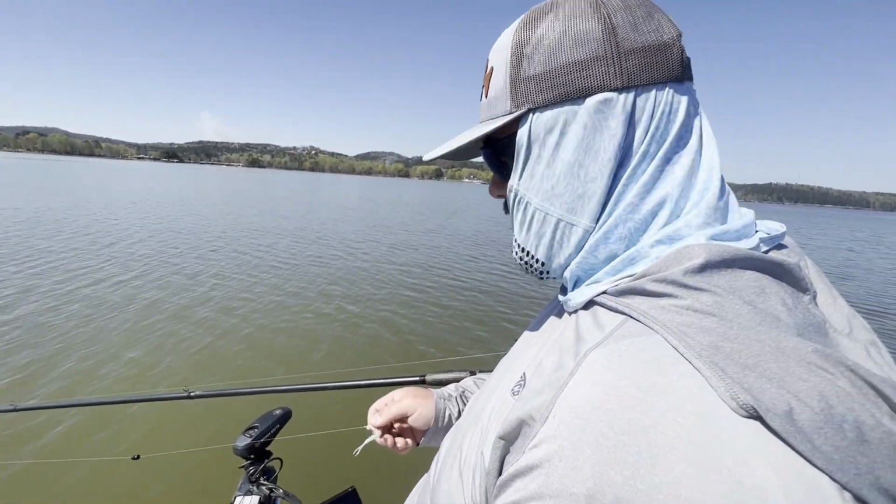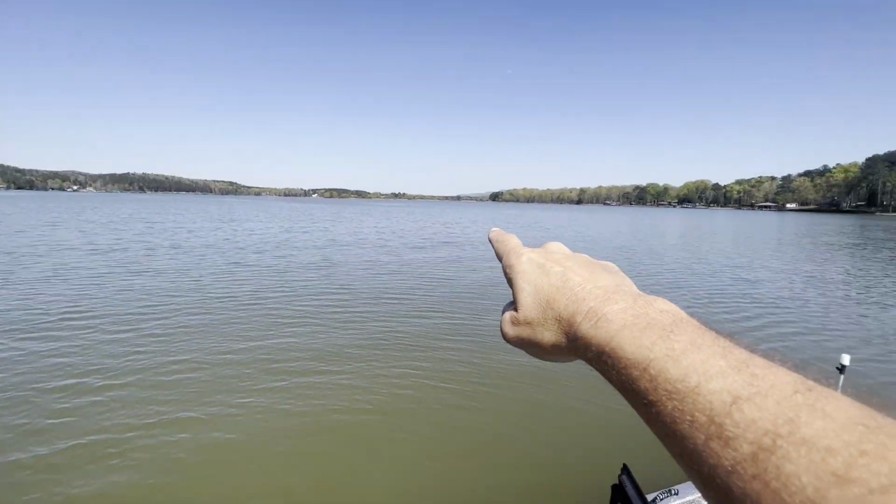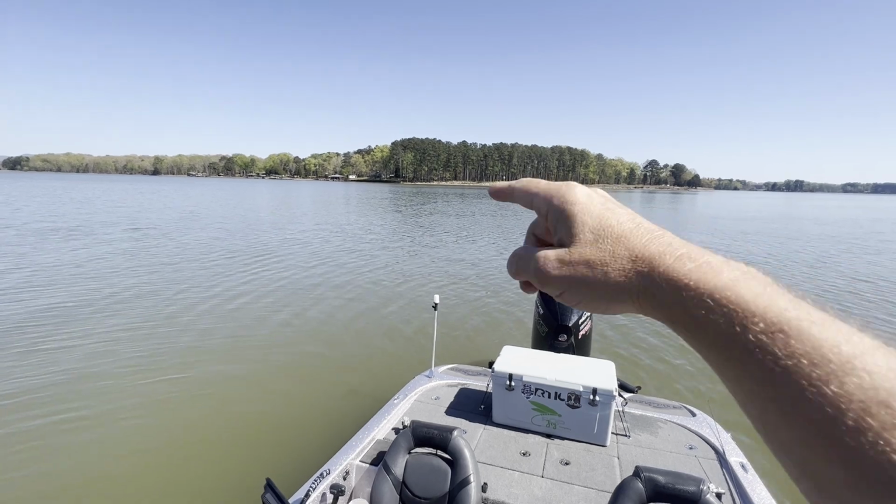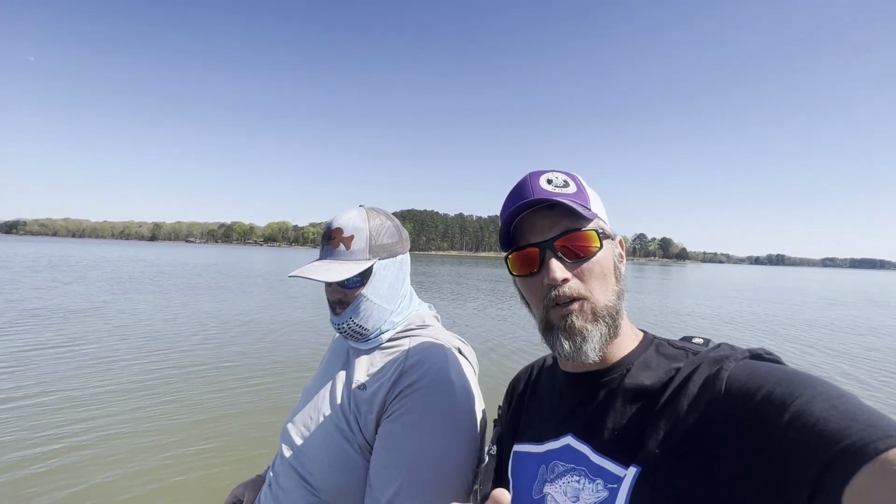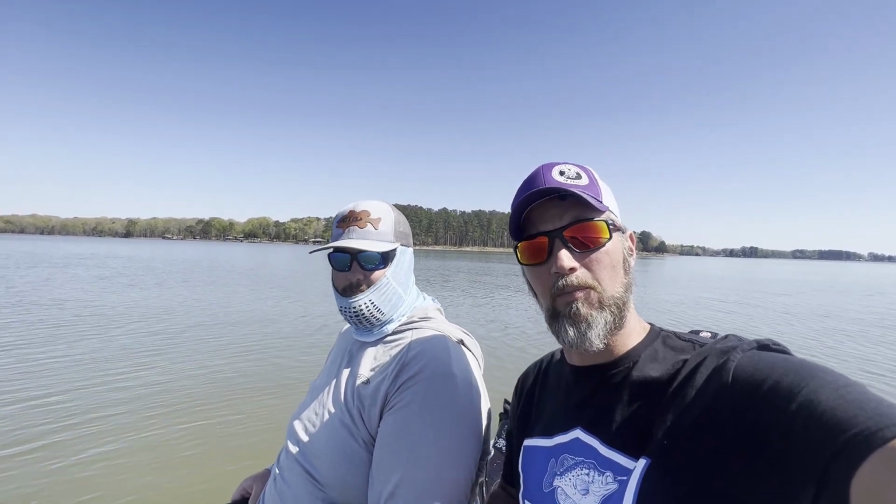And she'll spawn. Hey guys, I want you to look at how far off bank we are. All the way around. This is the closest point. That's probably 350 to 400 yards. Right? 13 foot of water, 65 degrees. It just goes to show you that these fish will spawn out here in the middle of the lake in deeper water. Guys, that's what we got for you. That's going to answer the question, where do they spawn? Some of them spawn shallow, but don't overlook the deep stuff because they absolutely spawn out in the deeper stuff.